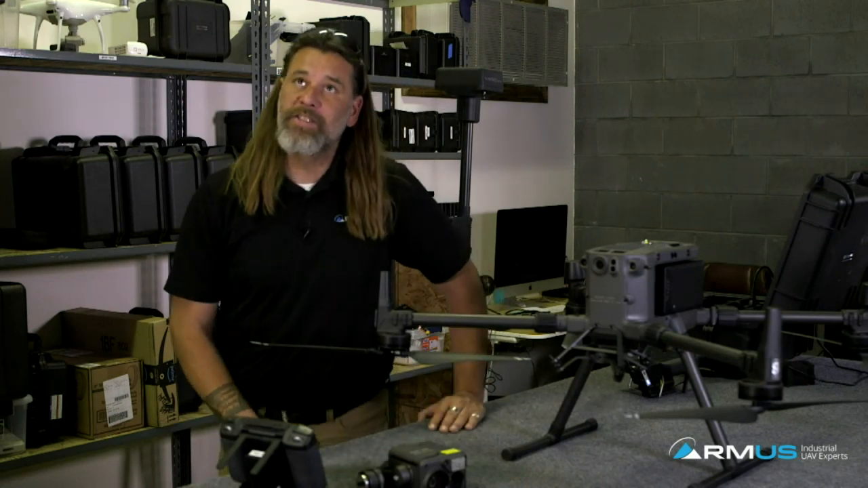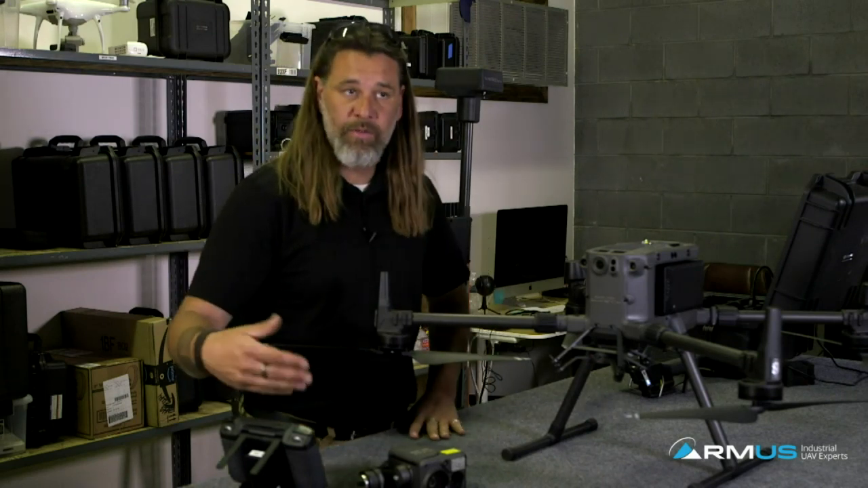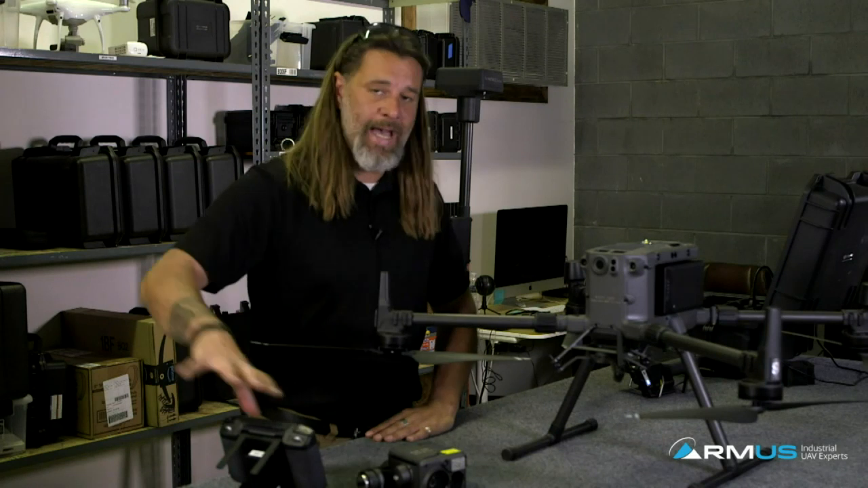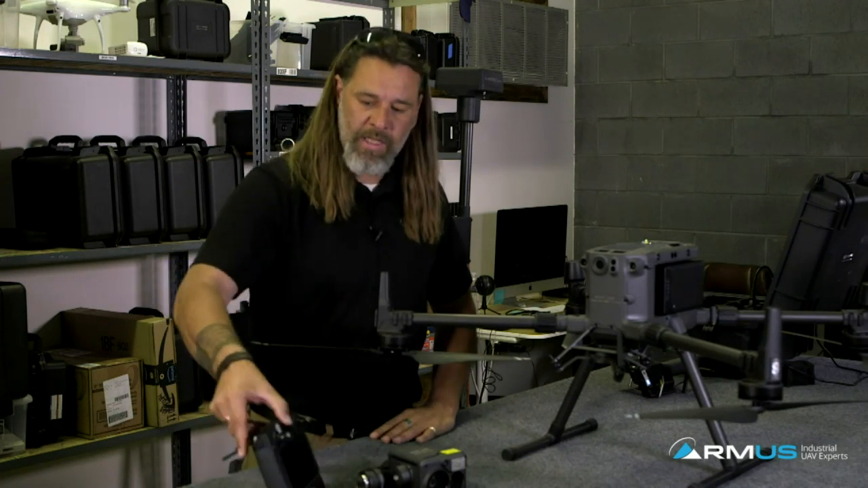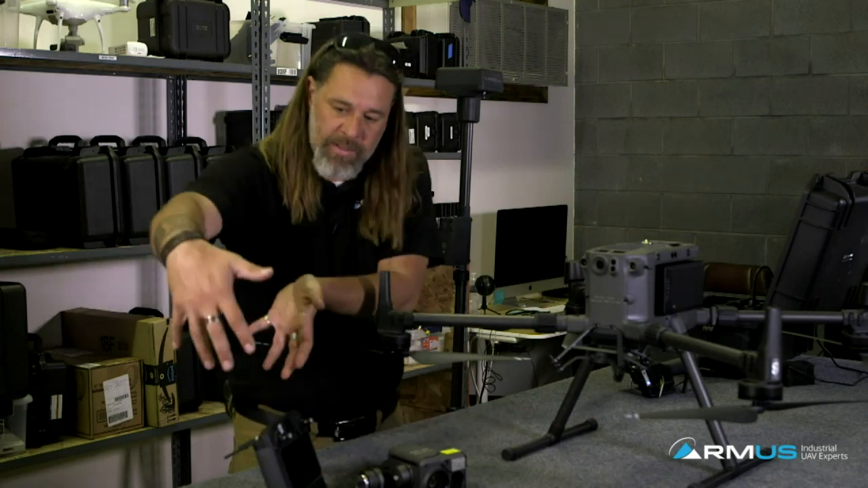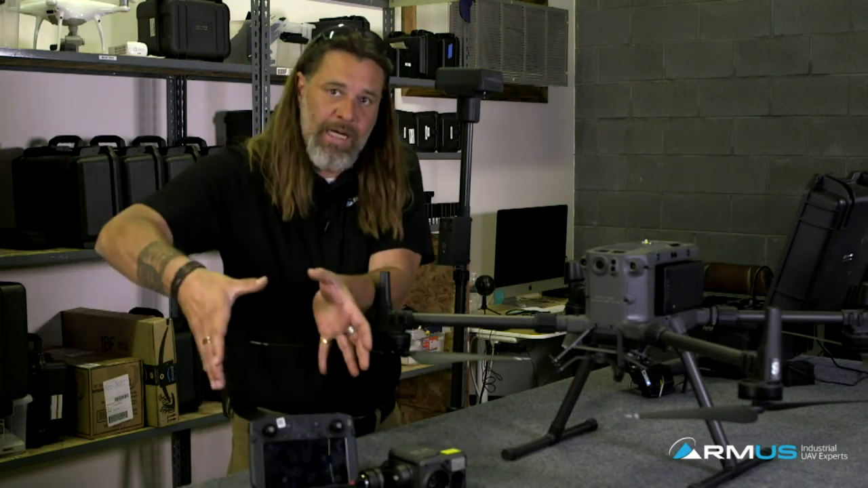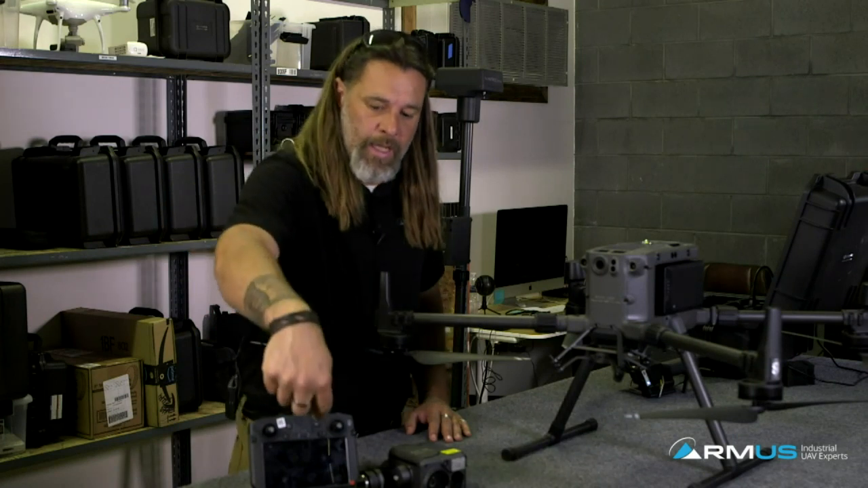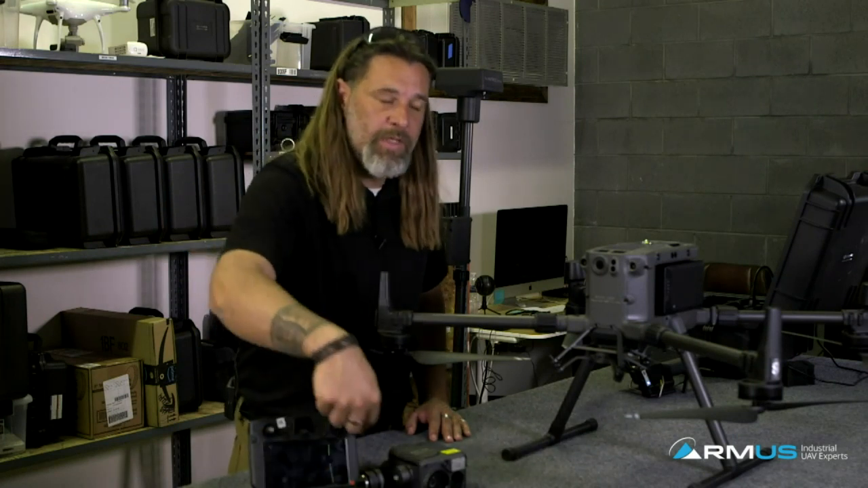Okay, but we can do basically a hard test of connecting, which I already did on DroneDeploy. DroneDeploy did not see that interface yet, but as soon as I plug in the USB on the top and plug in my iPad, that'll be a separate piece on top. That is now controlling the bird, and you lose this down here.